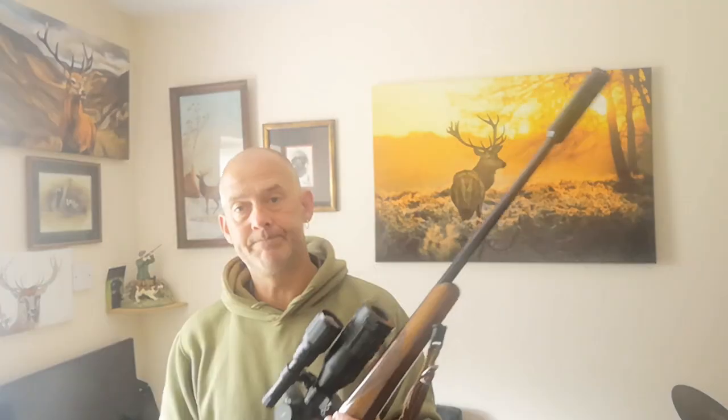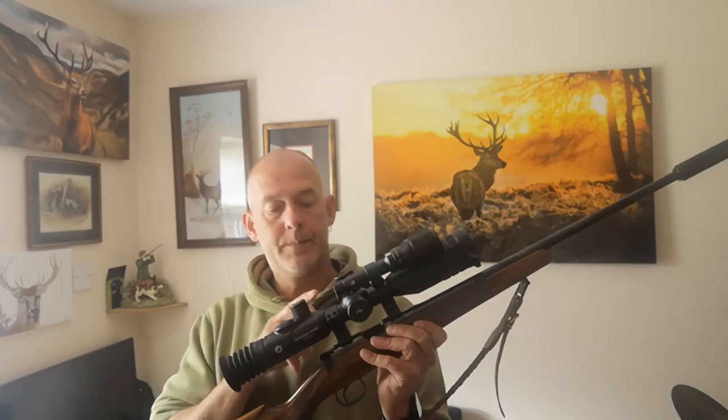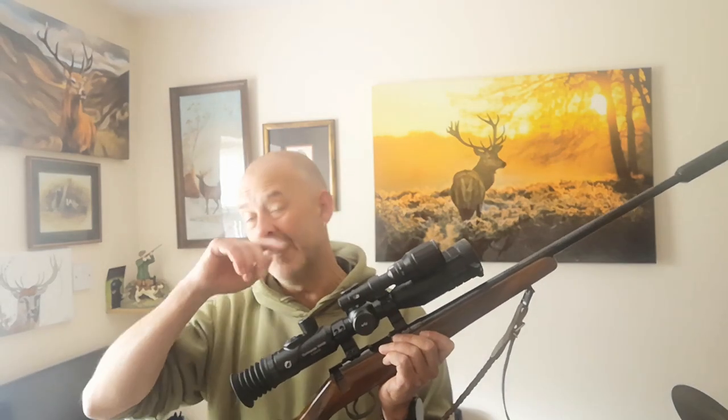I was going to put it on the .308, but sadly I've got a Browning X-Bolt, and the way this is lined up, I couldn't get it to fit any mounts to my X-Bolt. So I put it on the CZ 22, and we'll have a go with this.